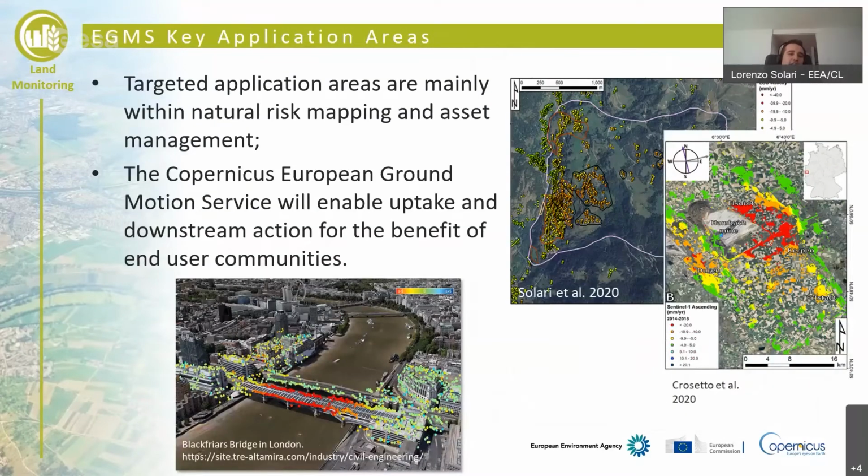Key application areas, as said before, are mainly within natural risk mapping and asset management. So the classical landslide or subsidence mapping to check if a city is affected by a certain motion, but also, depending on the scale of analysis, to detect some motion related to a single infrastructure, like the bridge you see in the image.